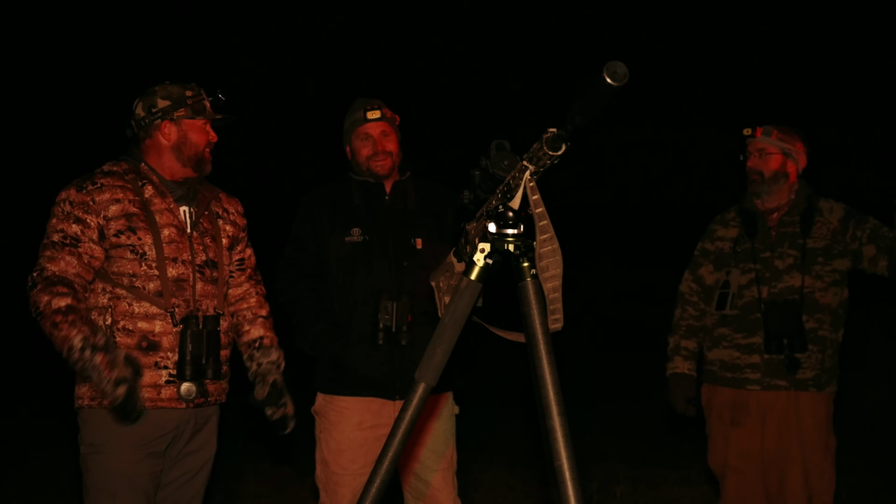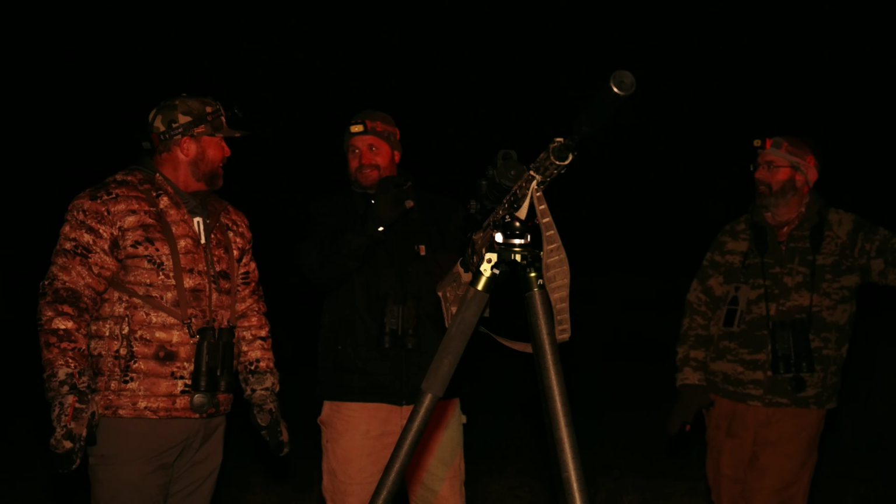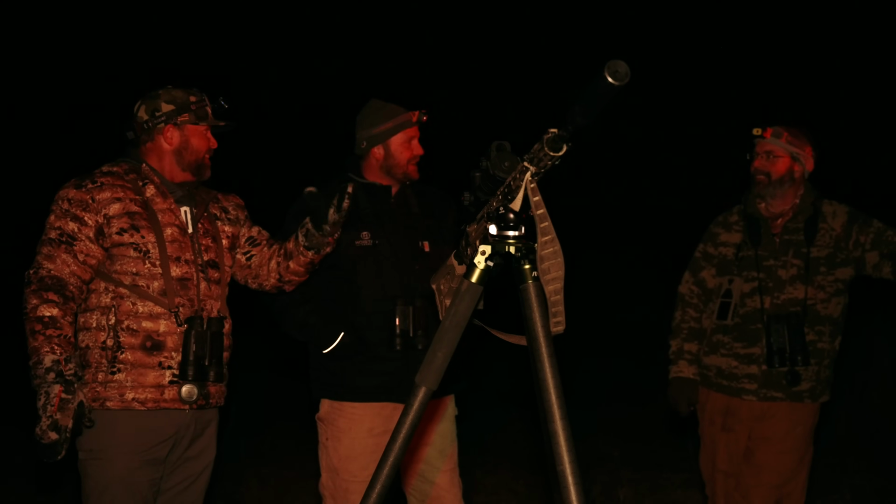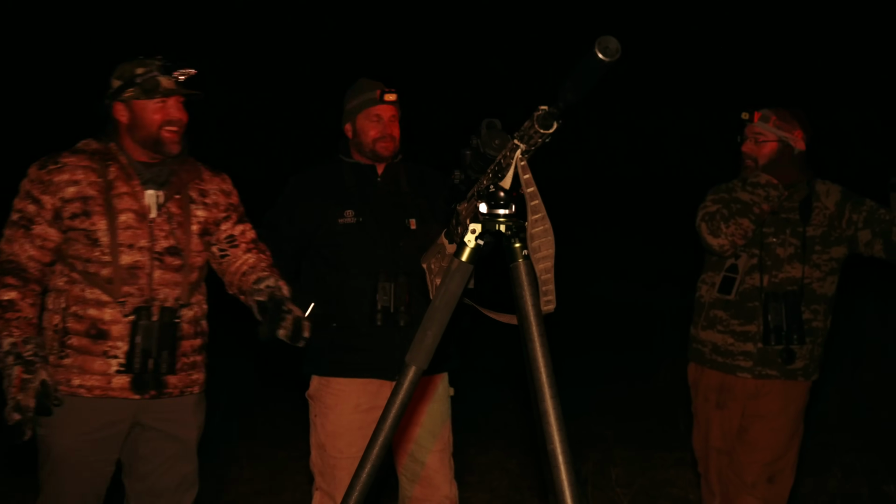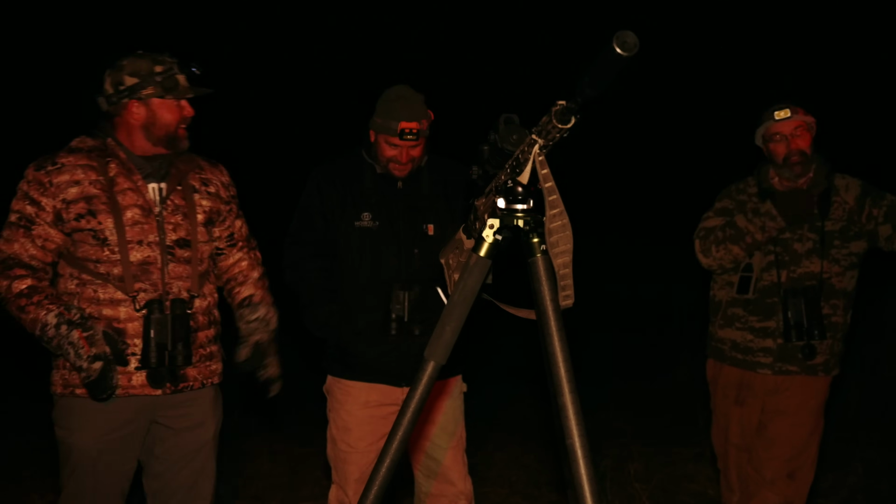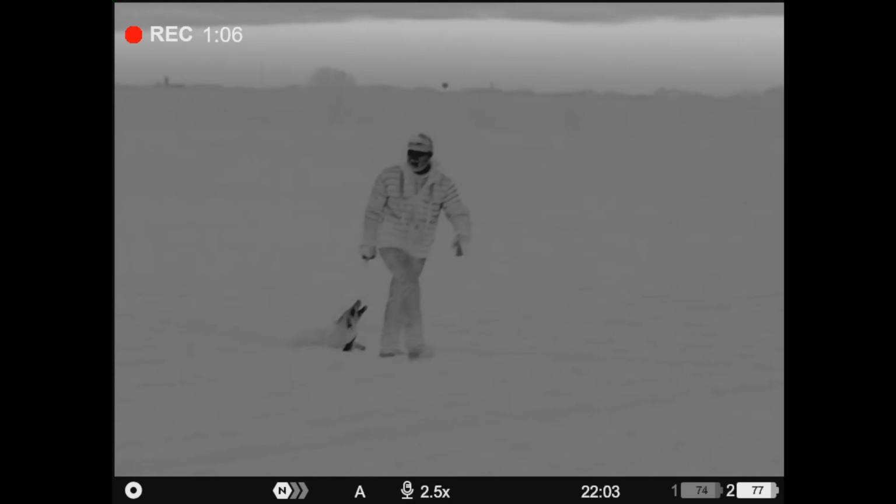Mikey hit the first shot, boom, we can see it just blow up. As soon as I shot, my picture changed. So I was like, he's still standing there. Oh, it refreshed on you. So I hit him again. I was like, I didn't hit him. You hit him both times. Oh, yeah, you did. I thought you double tapped him. No, I'm trying not to steal him away from Mikey.